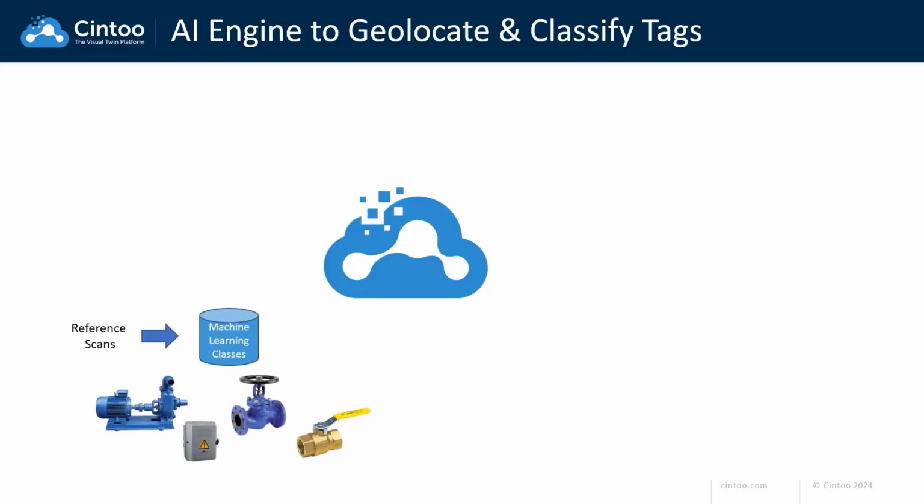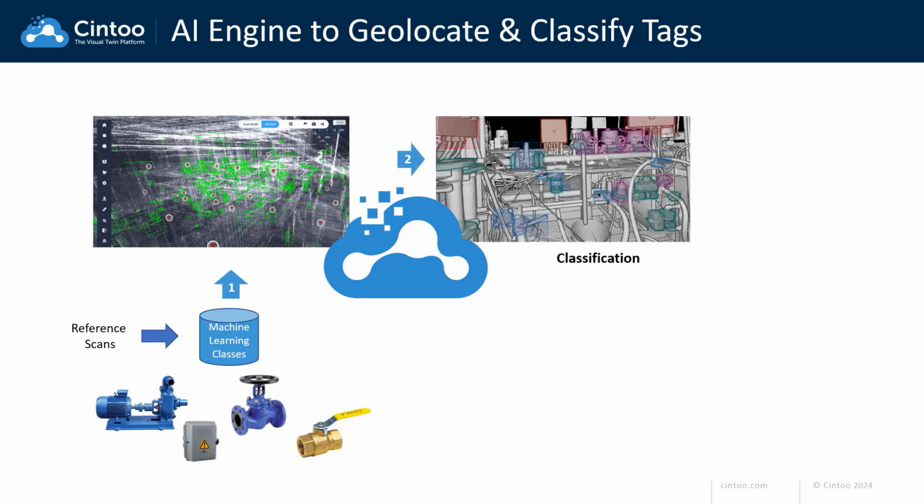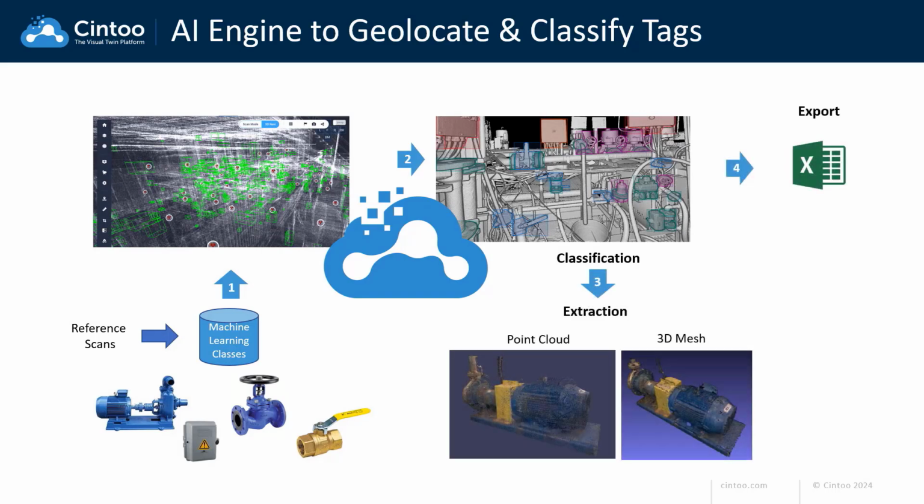And the third method for tagging assets is using Cintoo's AI engine to automatically detect and classify common industrial objects in the scan data. Cintoo's AI engine reads the 3D surface display in addition to panoramic imagery, which increases the accuracy of object detection. The Cintoo AI engine replaces the cumbersome manual tag process with an automated, faster, easier, and more accurate approach.